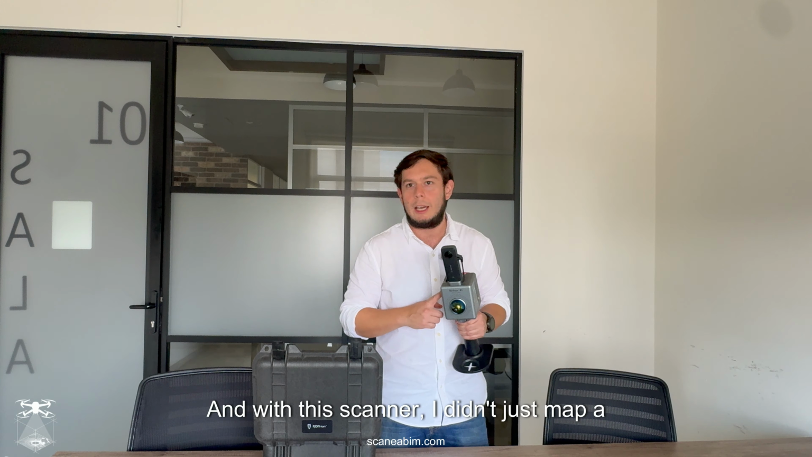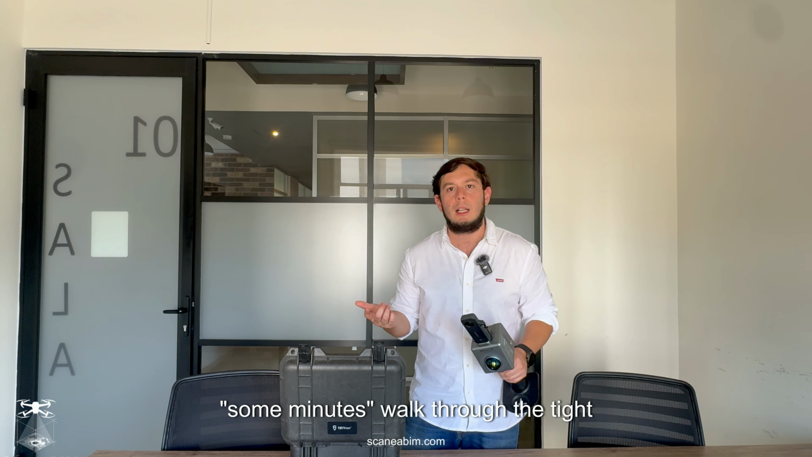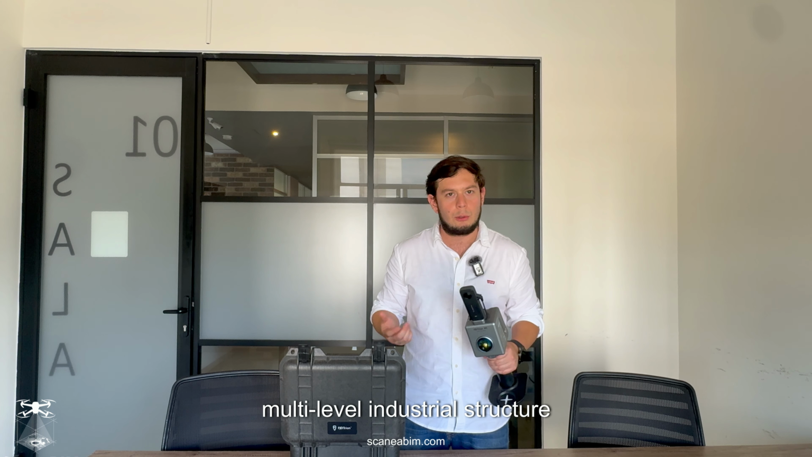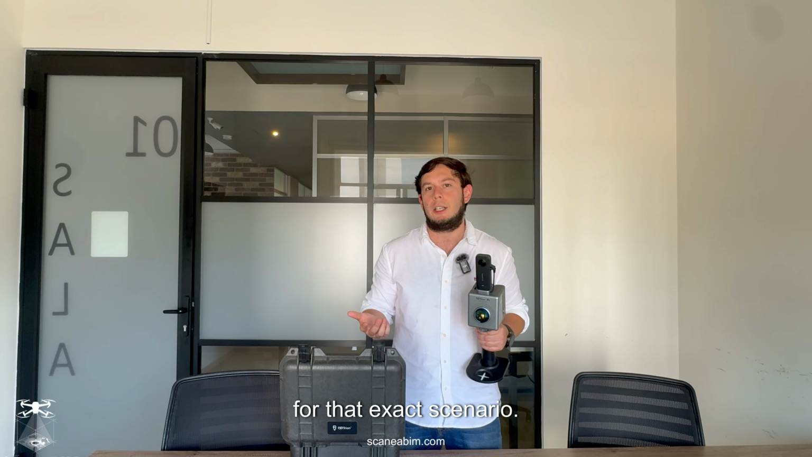And with this scanner, I didn't just map a structure. I helped answer a real safety question. Will this structure hold equipment filled with water during a fire? In this video, I will take you from a few-minute walk through a tight, multi-level industrial structure to a complete structural model analyzed for that exact scenario.